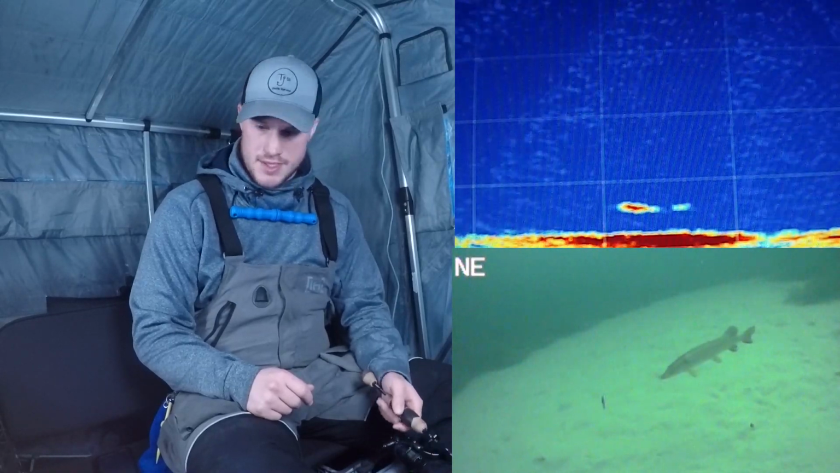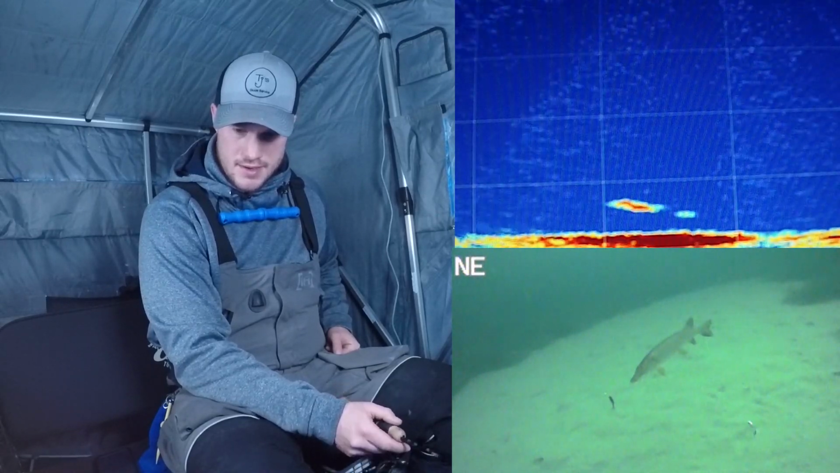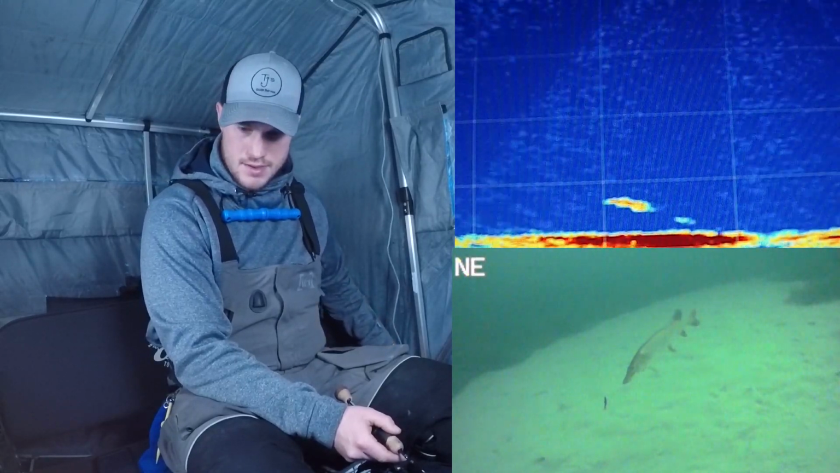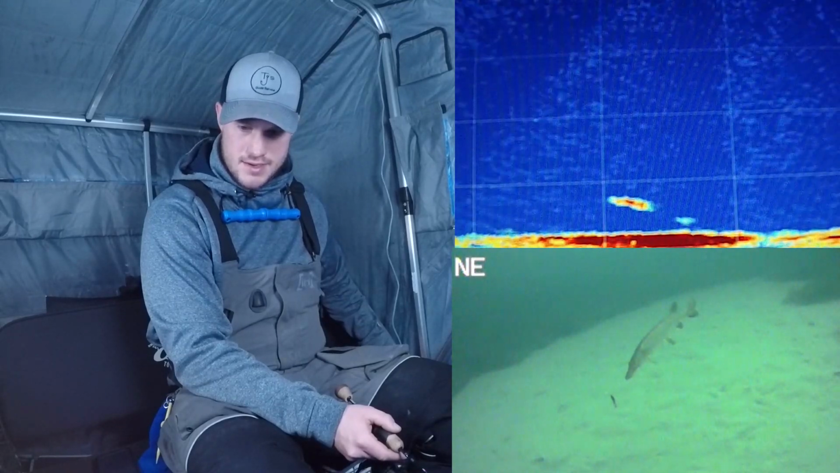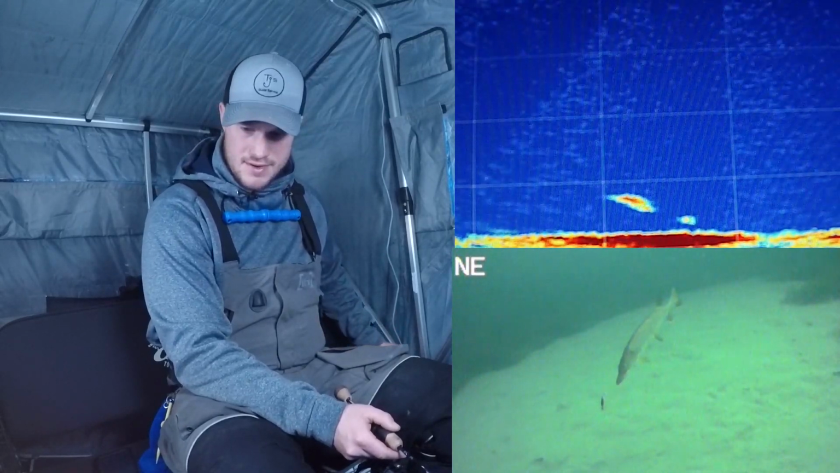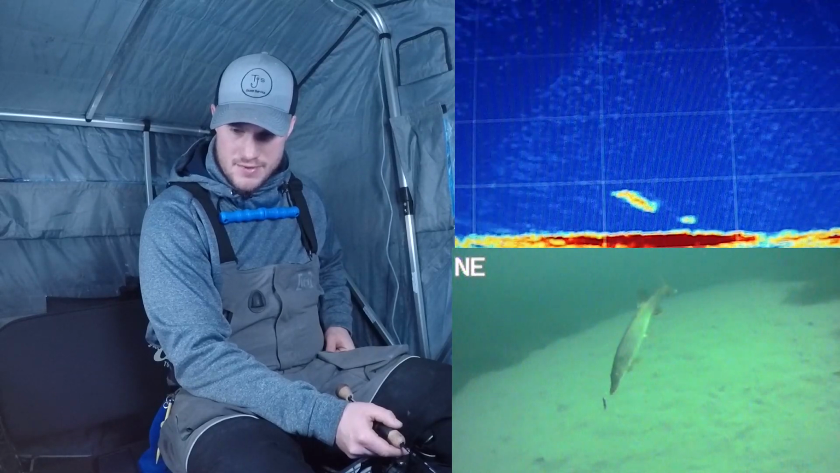Oh, is he going to be interested in the dead stick maybe? Just staring at it. Come on. If he bites that thing, it's going to be a wild ride. Just staring at it. Is he finally going to go after it? Coming at it a little bit of a downward angle.